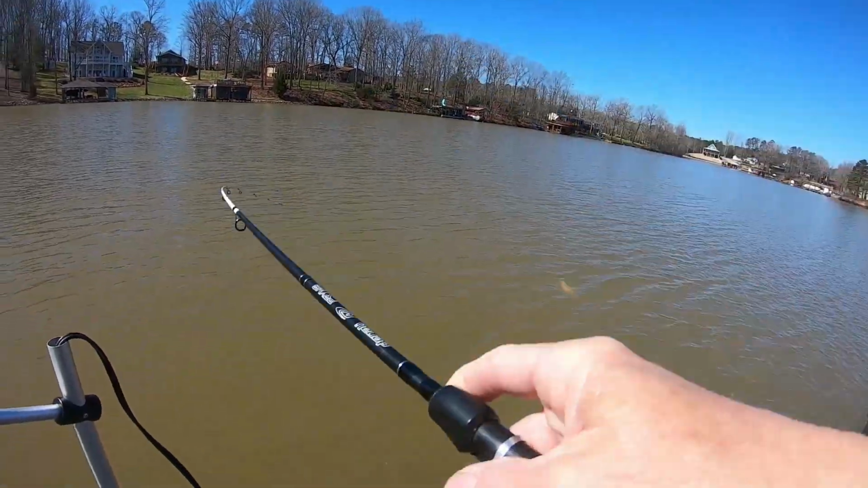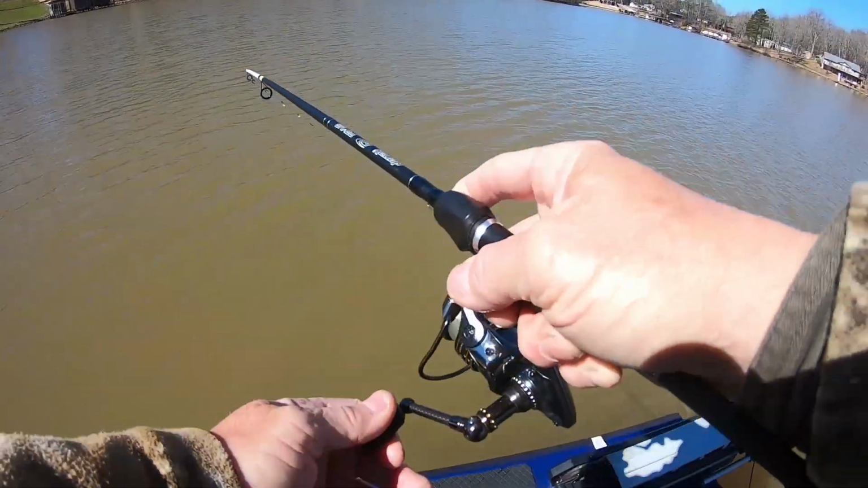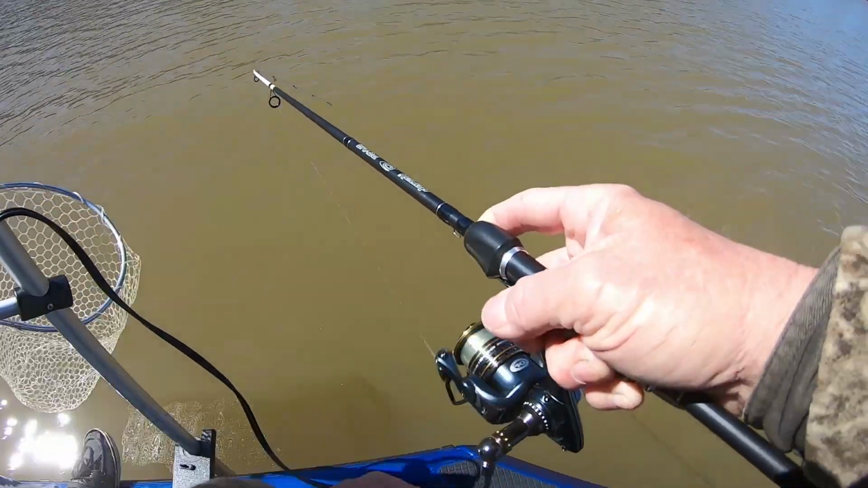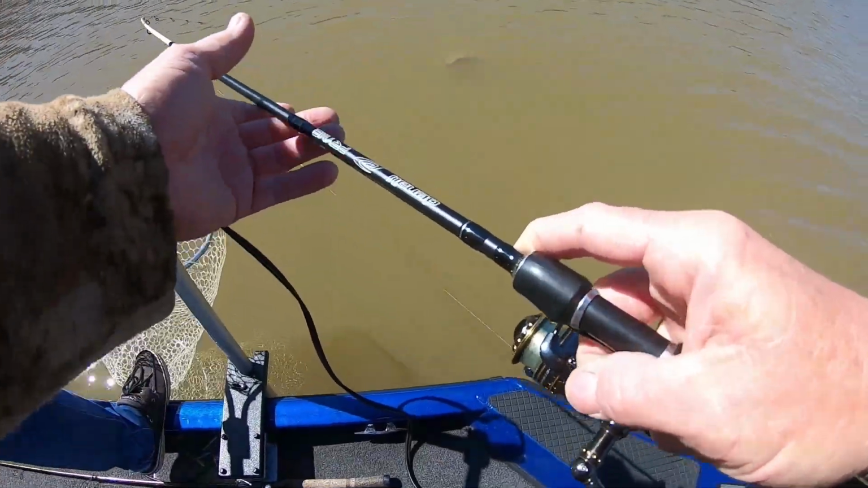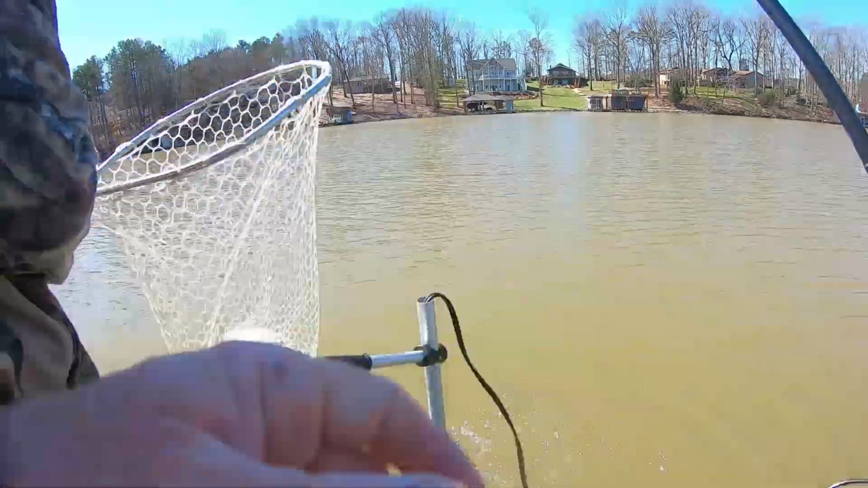I said he was following me. He done grabbed it and I didn't know it. Yeah, I had a big one get my trolling motor earlier this week and get off. This is a nice one here. Yeah, it is. This thing still ain't the big one we said. No. Look at him throwing that head. There he comes. Bam!